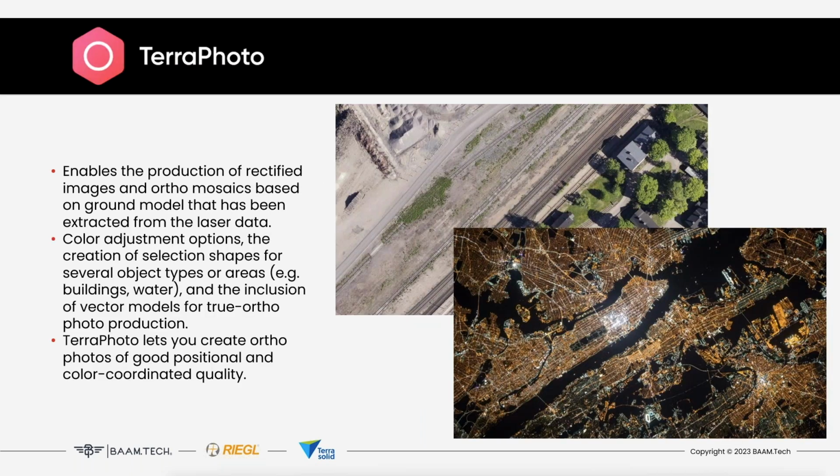The last one I'll mention today is TerraPhoto, which is specifically developed for processing images captured together with laser data. Imagery can be rectified to the co-collected laser data, aiding in positional quality of products generated from either source. It can also be used to fuse the RGB data with the LiDAR point cloud for enhanced visualization, providing incredible detail and ability to use both at the same time.